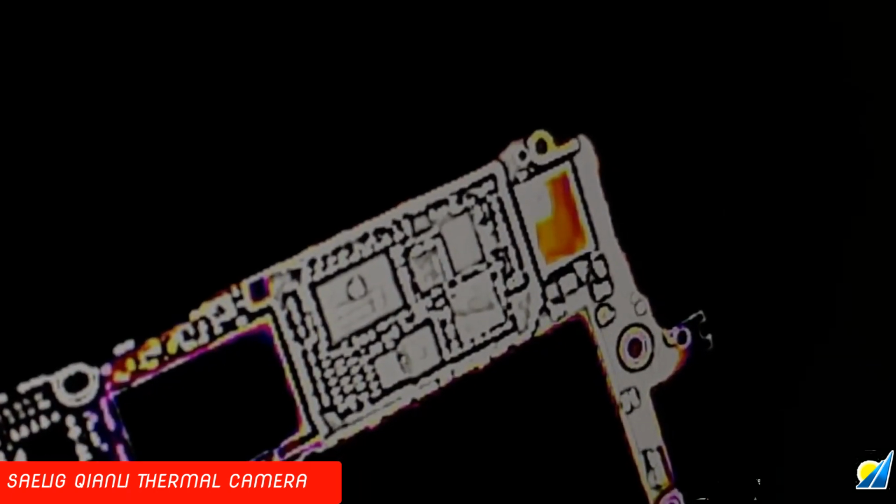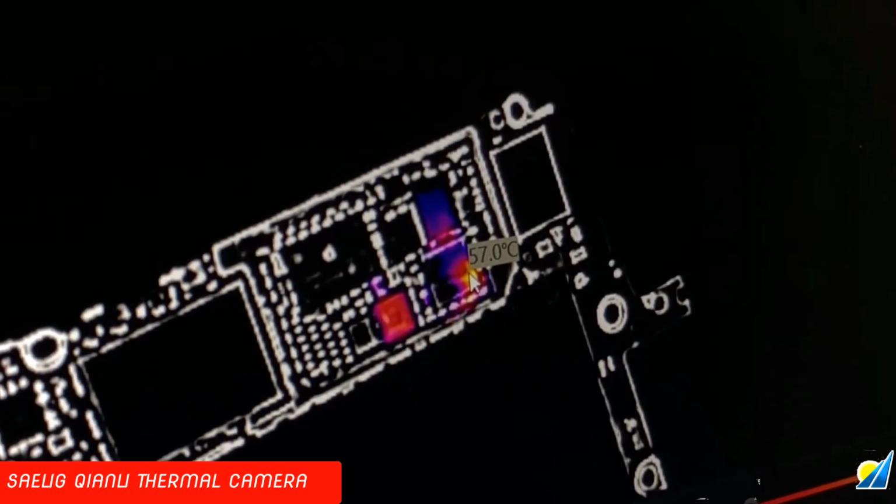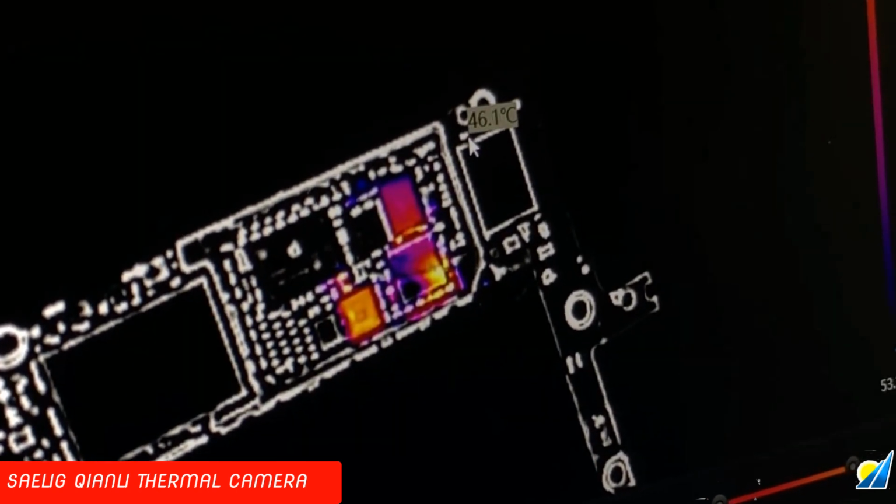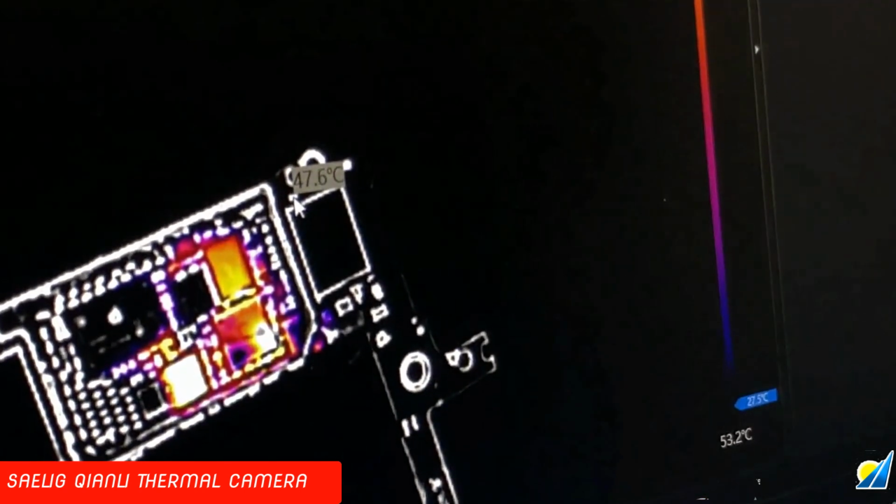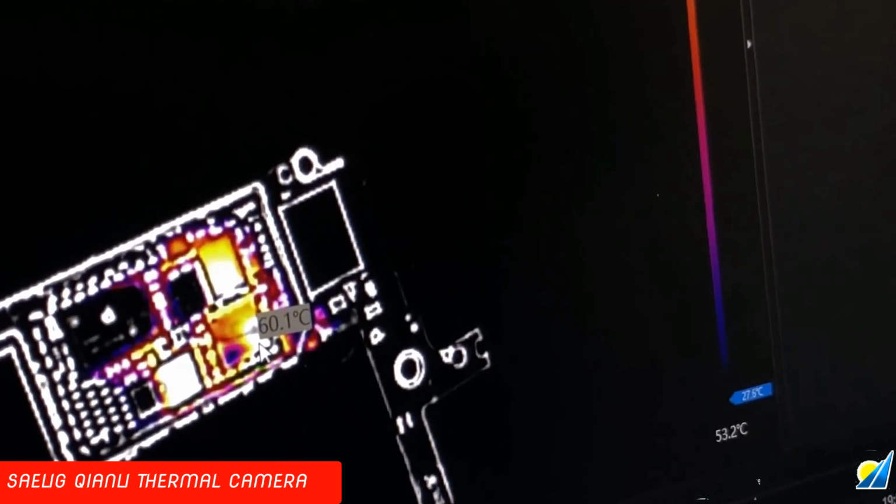And let's try to click this button again. Okay, so just now we found out the problem point here. The temperature is 47 degree, and this is 60 degree.